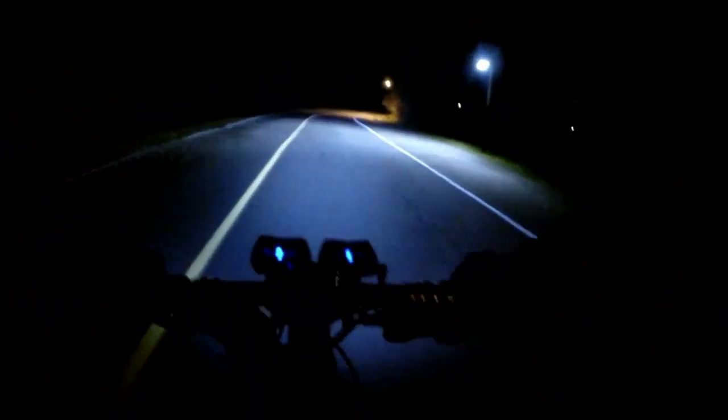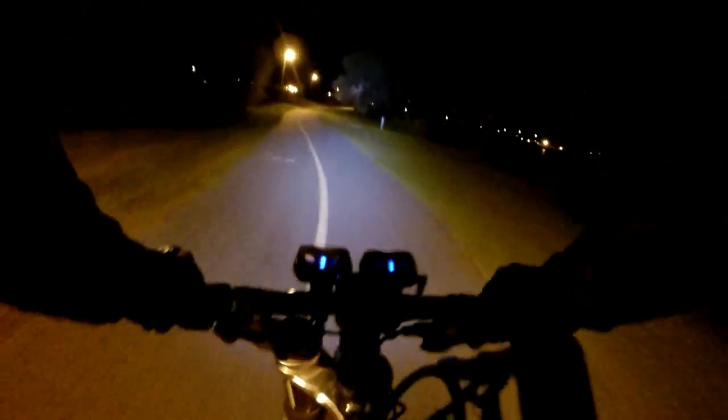So we're just kind of soft pedaling down that hill, but we hit 46 k an hour, which, especially in the dark, feels even faster. So back onto the trail. Yeah, so now I've switched modes. No longer trying to actually build form and get faster.